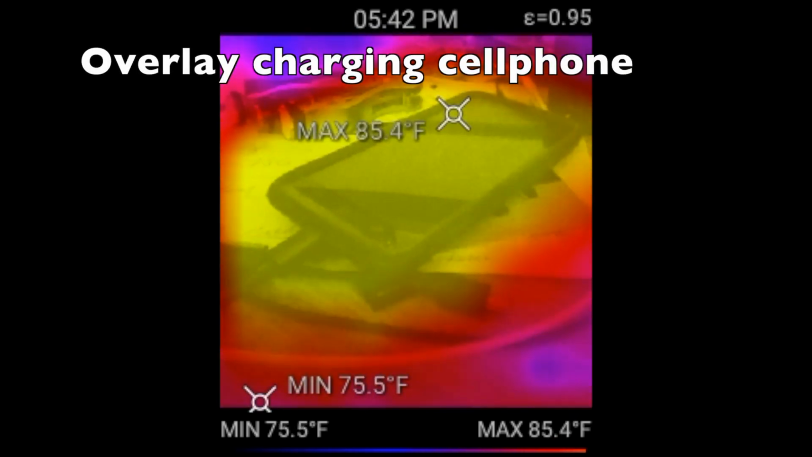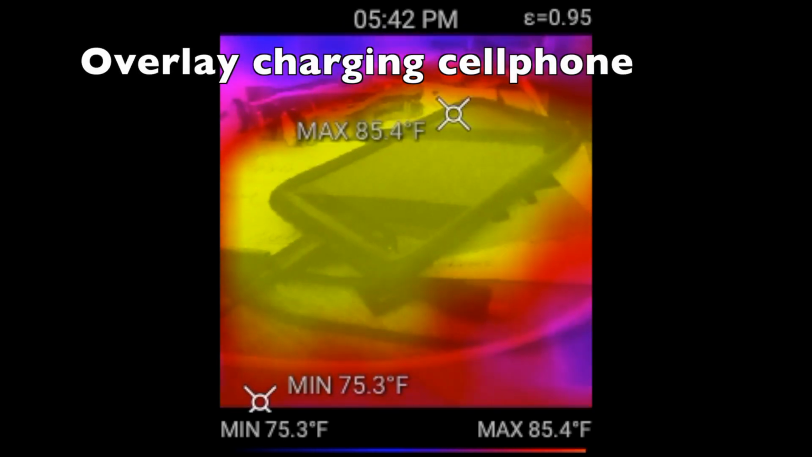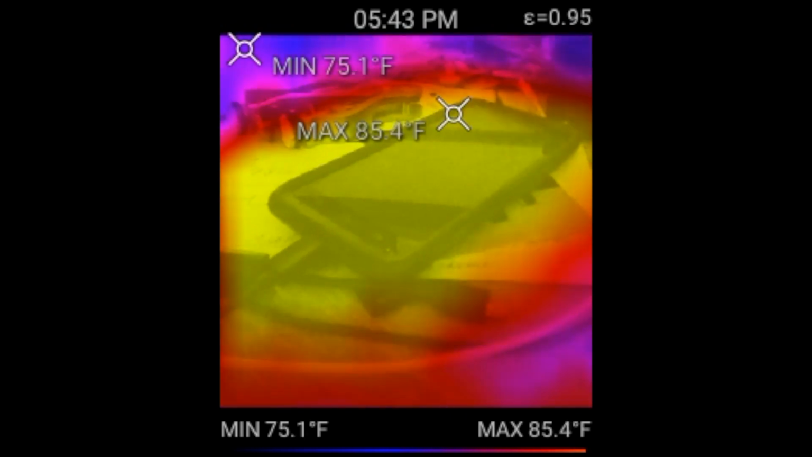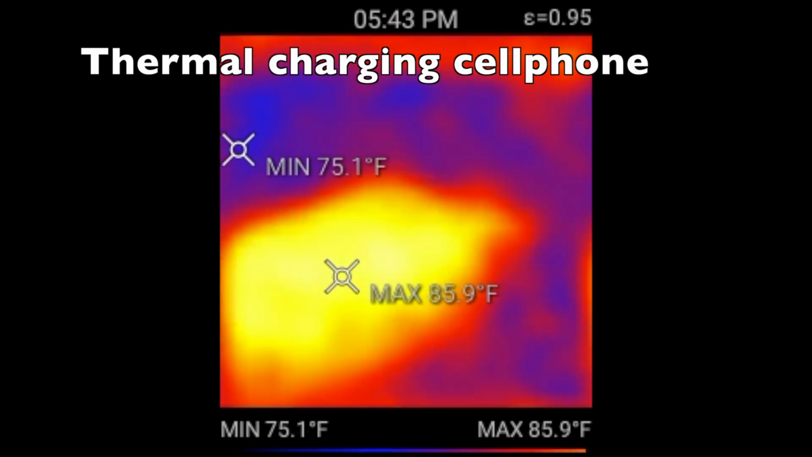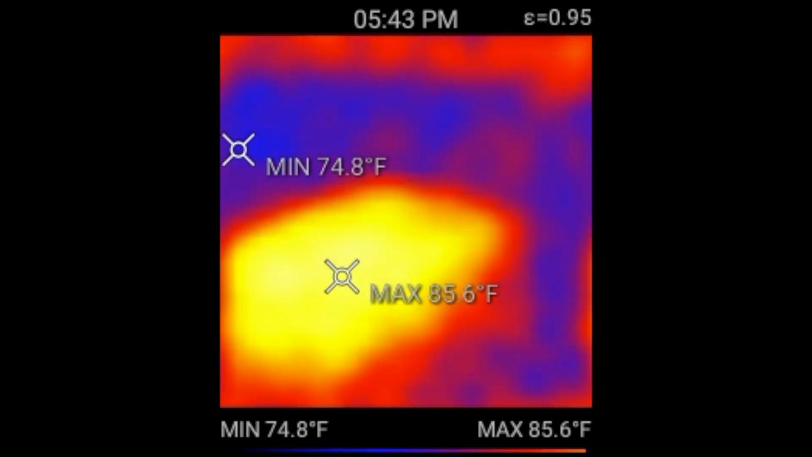One, we can look at an overlay of thermal on top of visual, and if we want, we can go to the thermal properties only. Now, you can either look at video, which this is, or you can take pictures, and when you take pictures, you get some additional data files that go along with it.